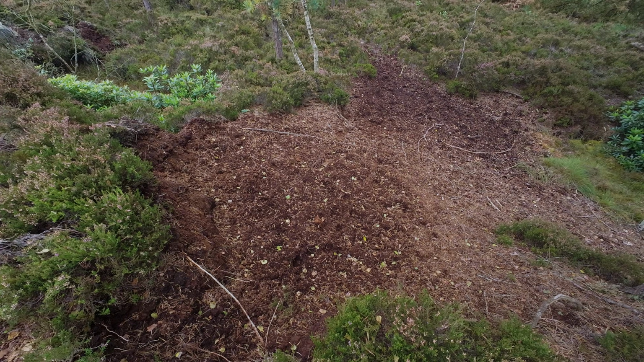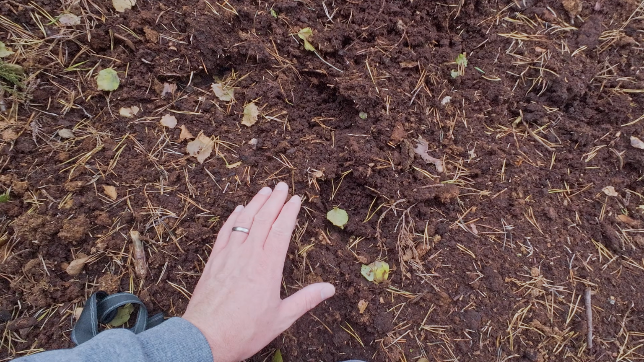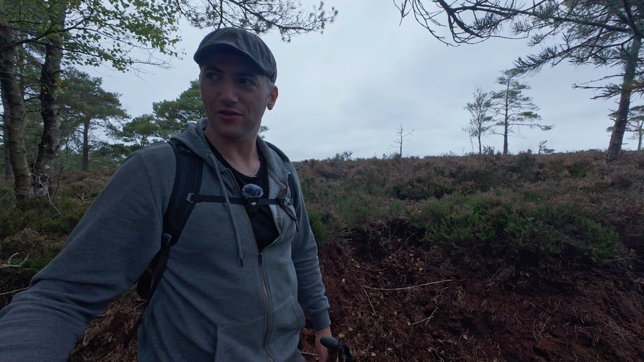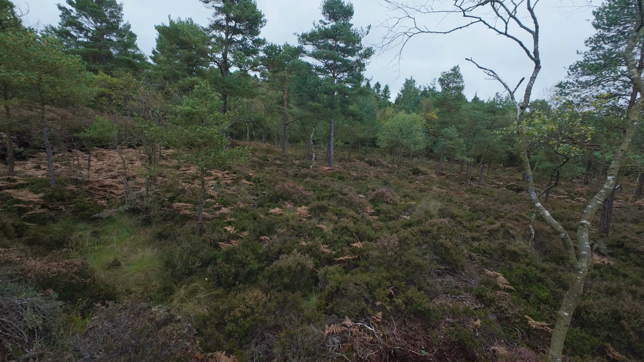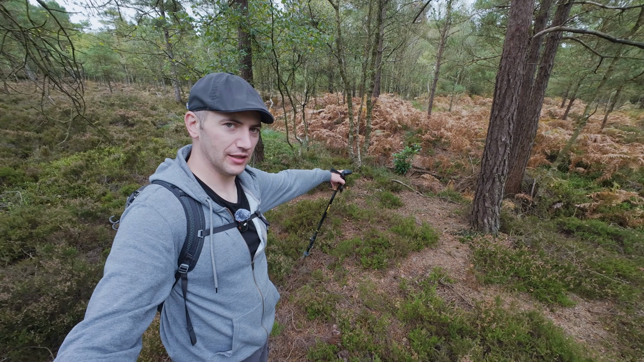Ooh, that's a big print. See the print here? That's a big one. Another one here. I don't see any scrapes, but that doesn't mean there's not a stag knocking around. The trails actually go in between these two trees and cross a little ditch just here.